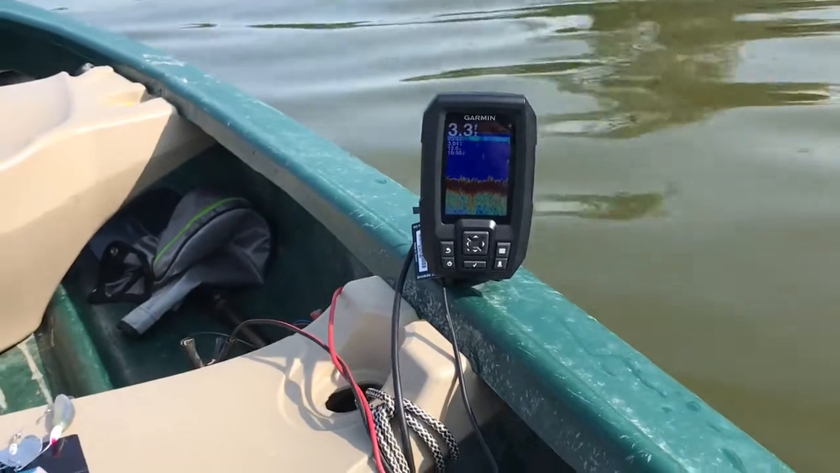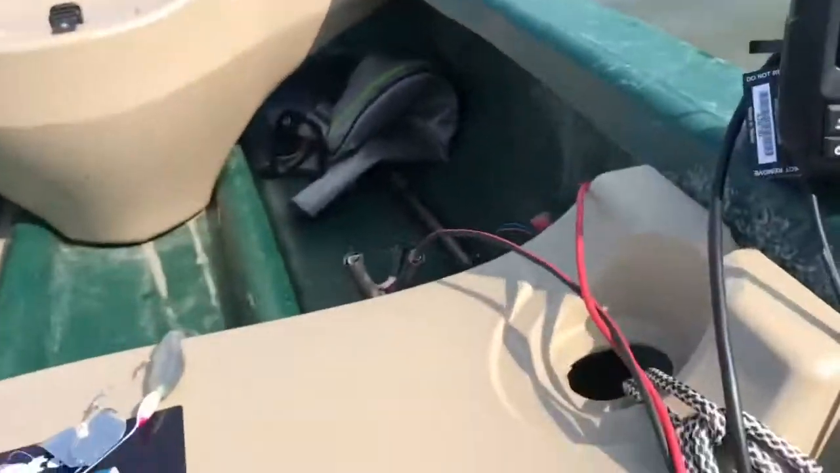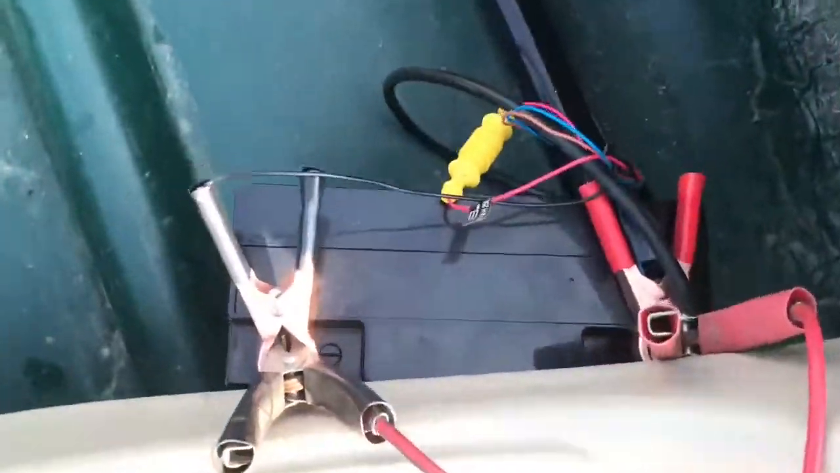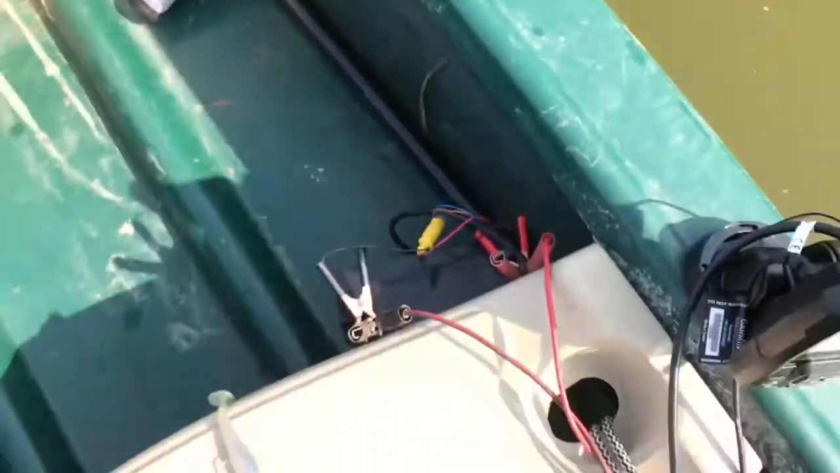Okay, so I've slowed down. You can see that there's a couple fish there. What happens is we have the transducer cord that runs down into the transducer, which is down there, and it connects to the trolling motor. And then there's the power cord back there, and it runs down to these clamps right here, which are attached to the trolling motor clamps, because it's easier like that.